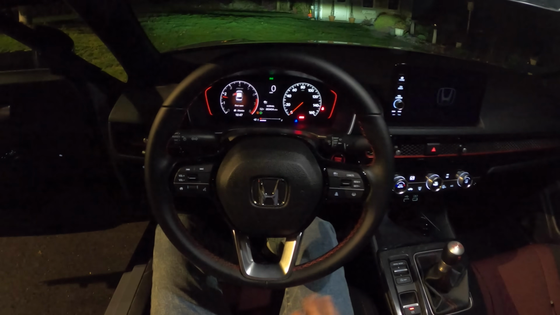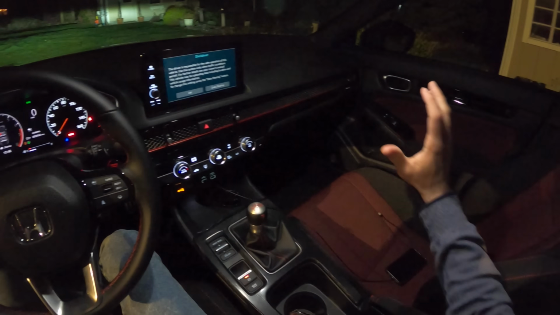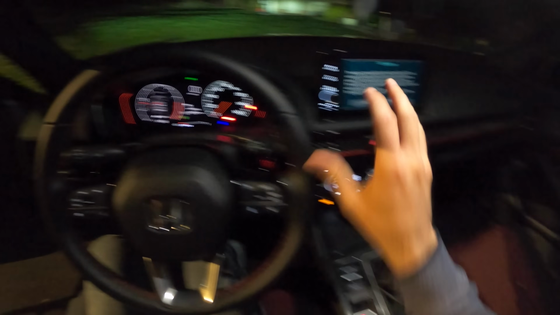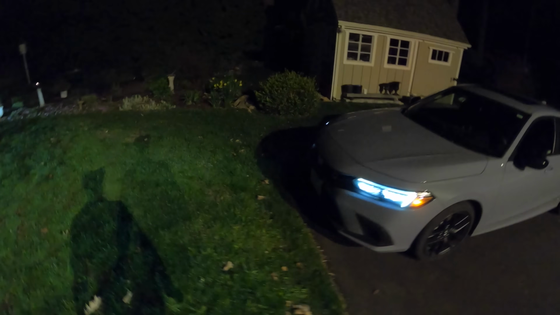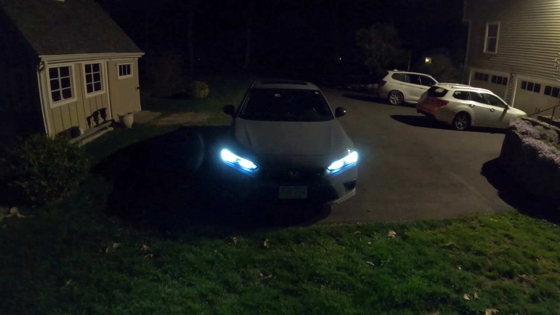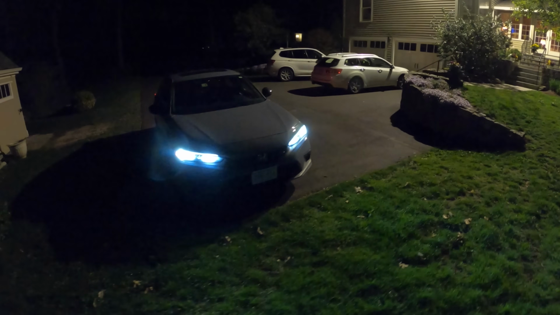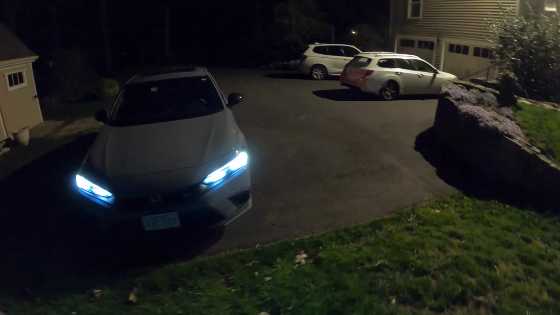Take you for a little walk around in the car now that we've got all the lights on. I think it's worth seeing these types of cars at night just so you can see just how great the lights are on a basic $27,000 car these days. You're probably gonna be paying more at the dealer. If you can get this for MSRP, you're probably in somewhere around $28,000 to $30,000 if you're doing all right.